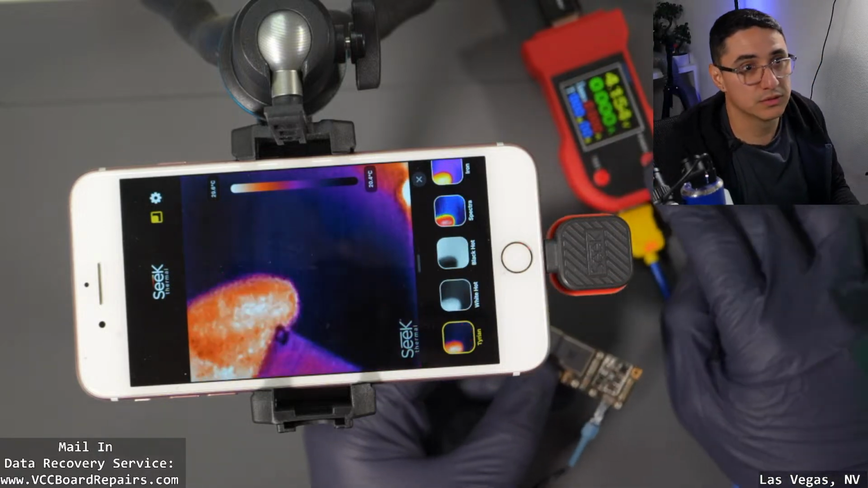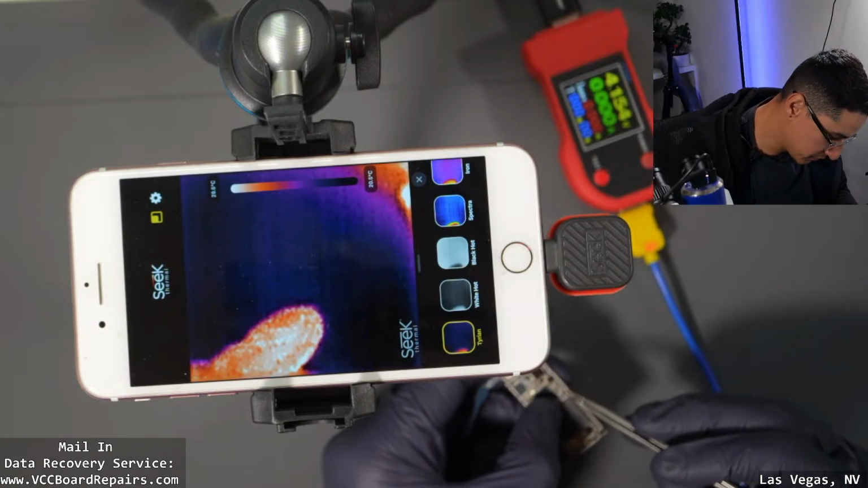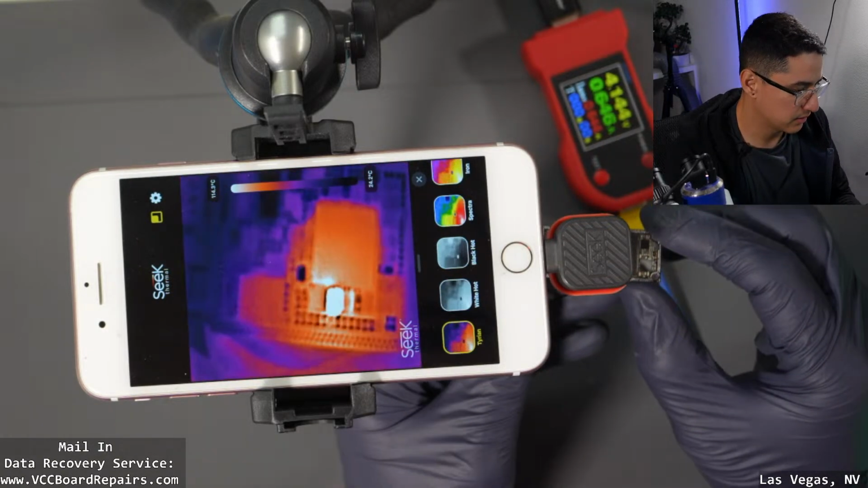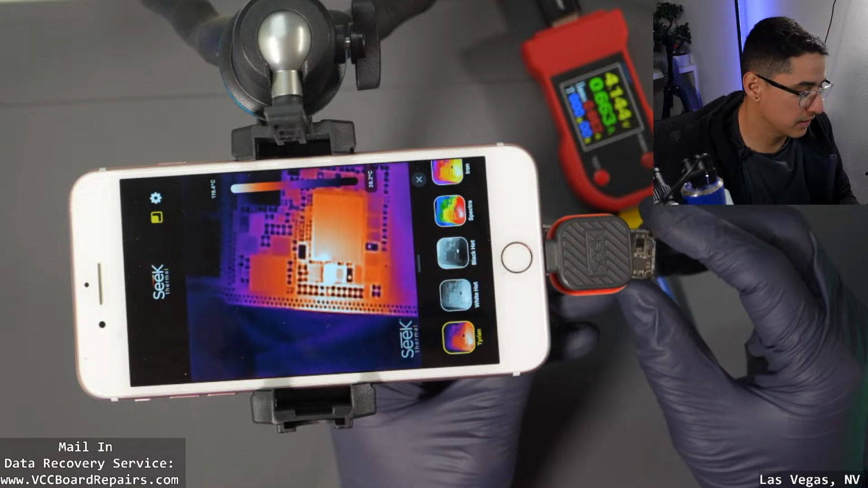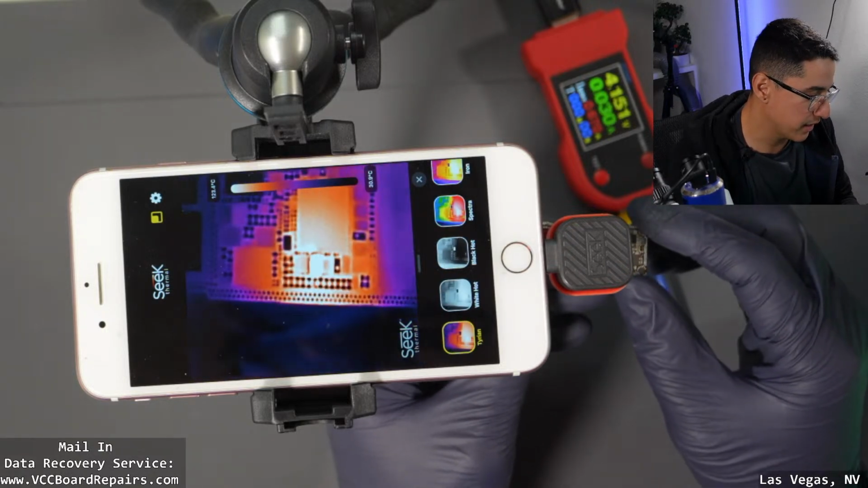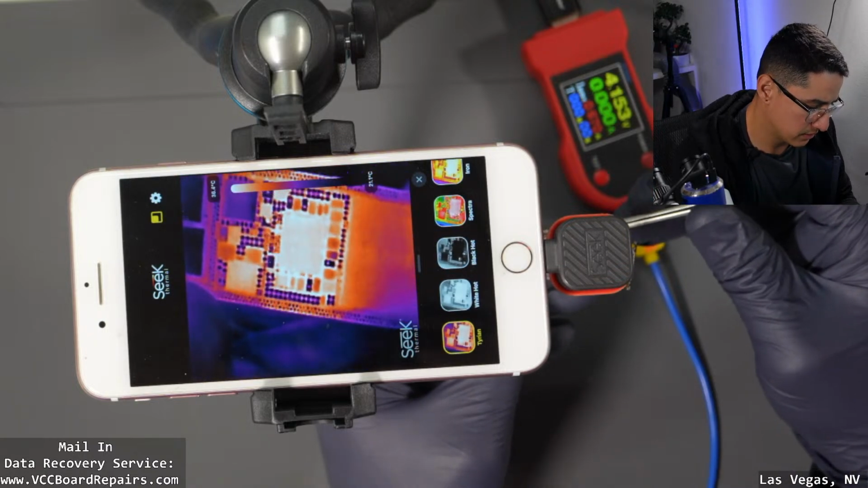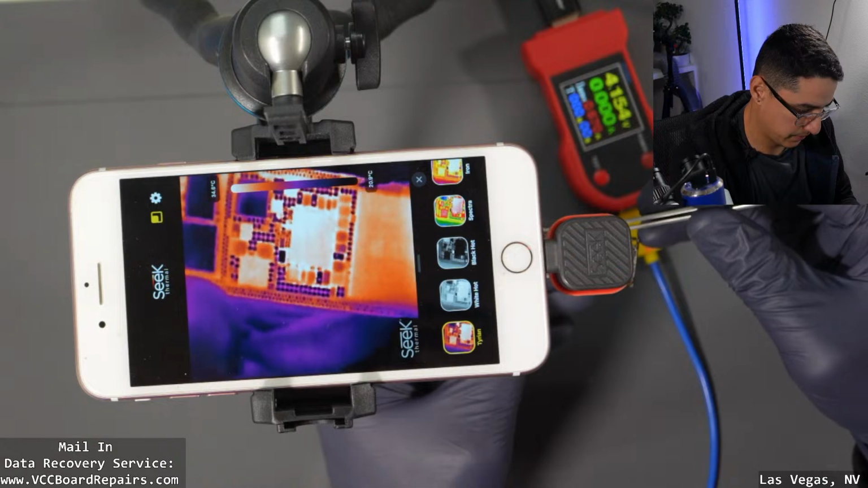All right, no short before prompt to boot. Let's prompt to boot. There you go, 500. So yeah, it's kind of obvious, the general area, but you can't pinpoint the exact cap that's shorted, which is kind of the whole point of the thermal camera.